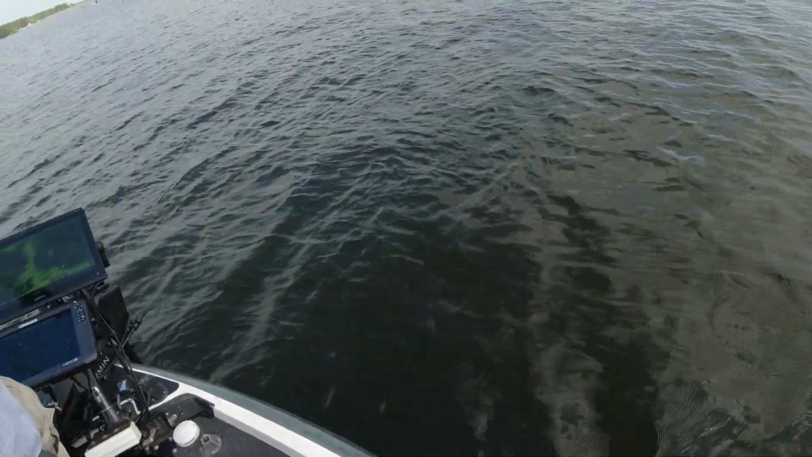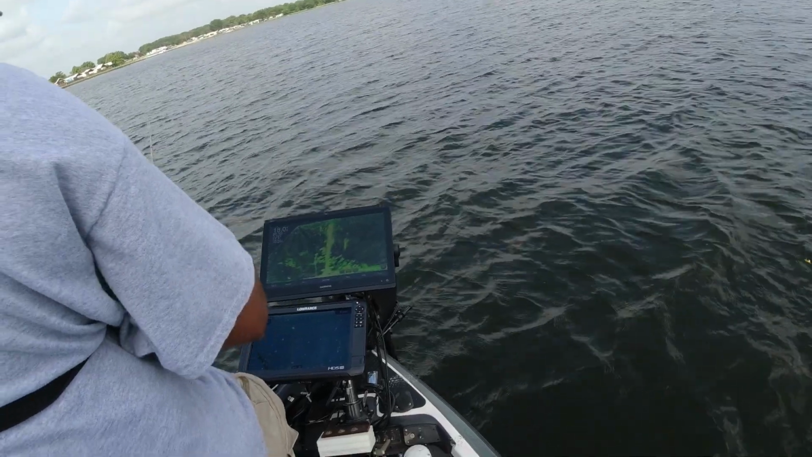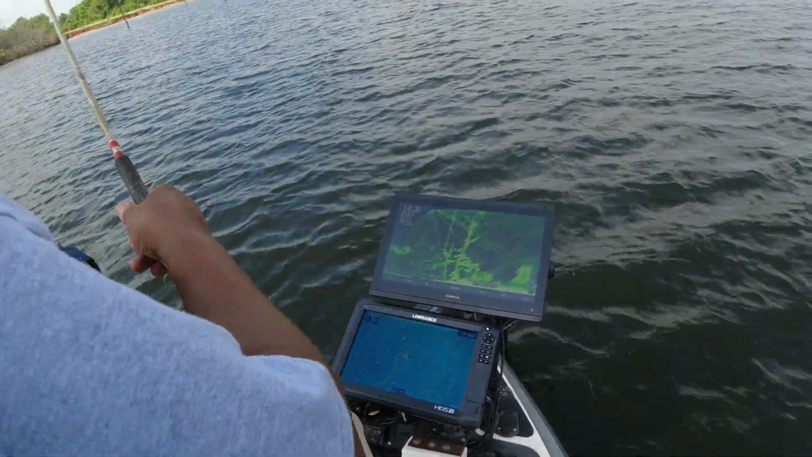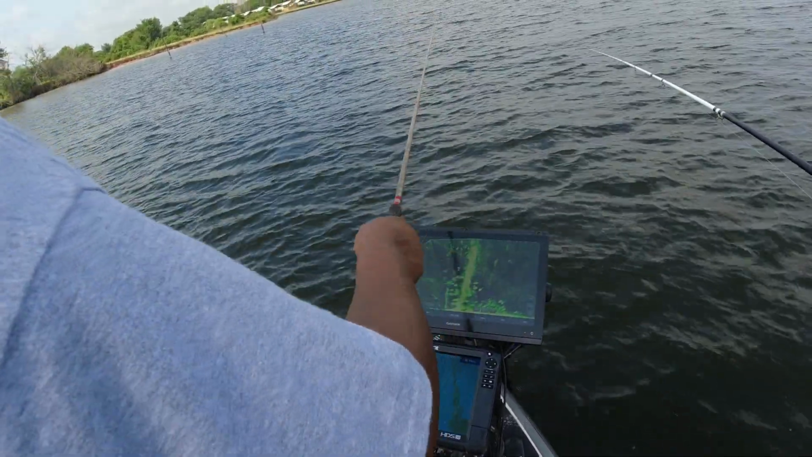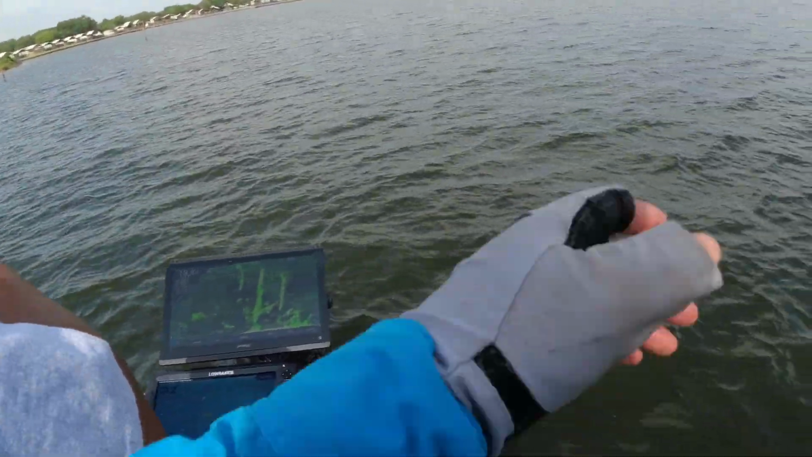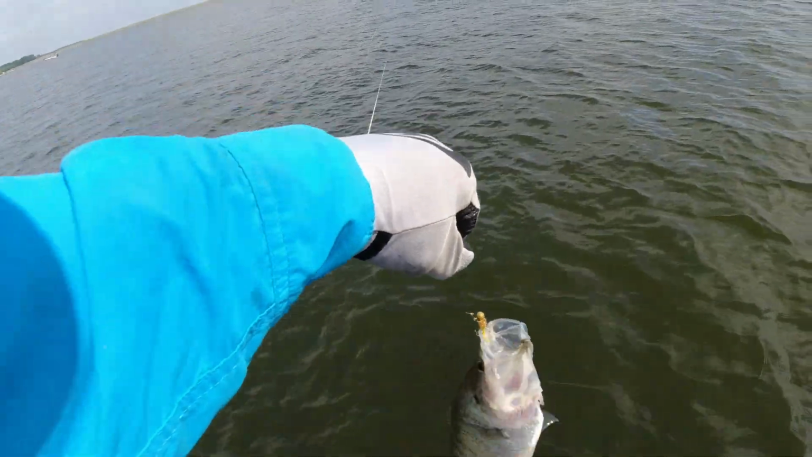Oh dang. And some good ones. See, look at one trying to follow it down. Look at that joker. You see how far that fish came up? Look at what color. Gold. Gold, yep. You think? Nah.